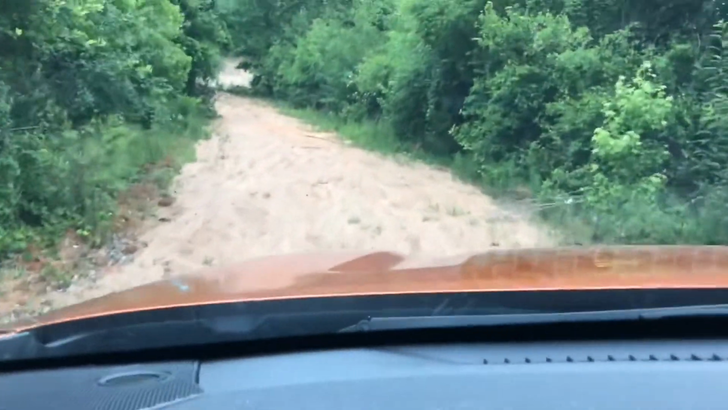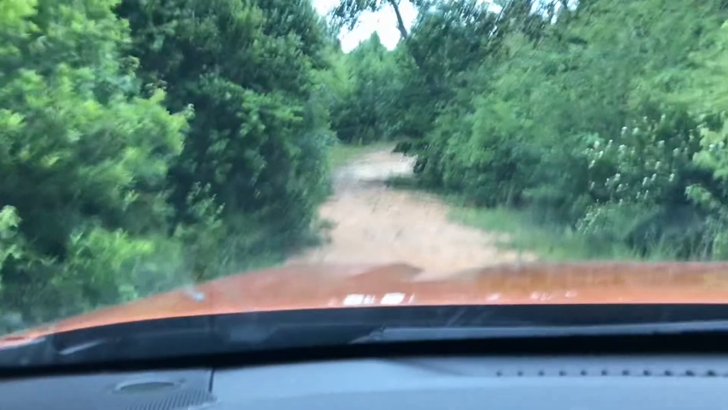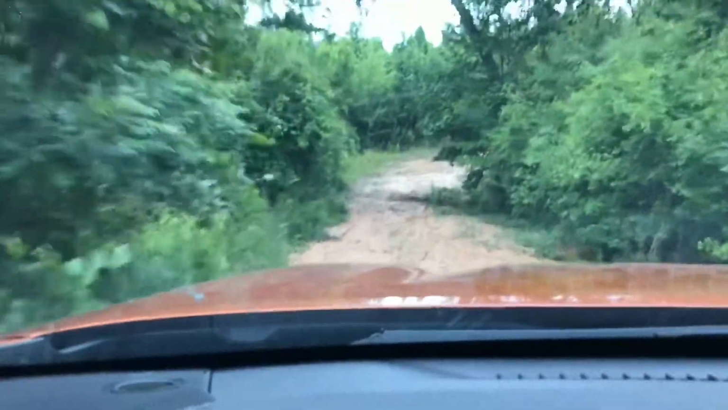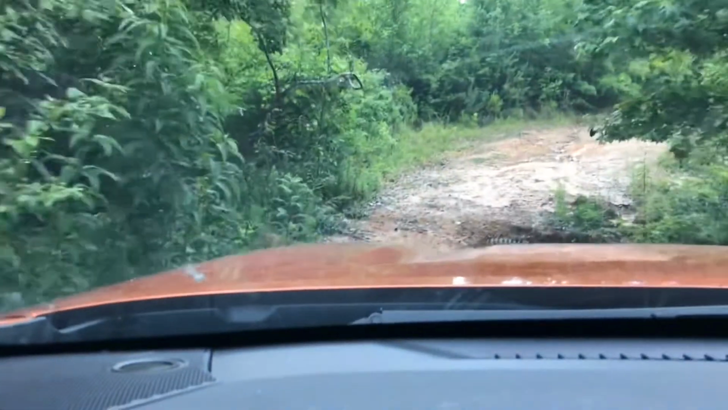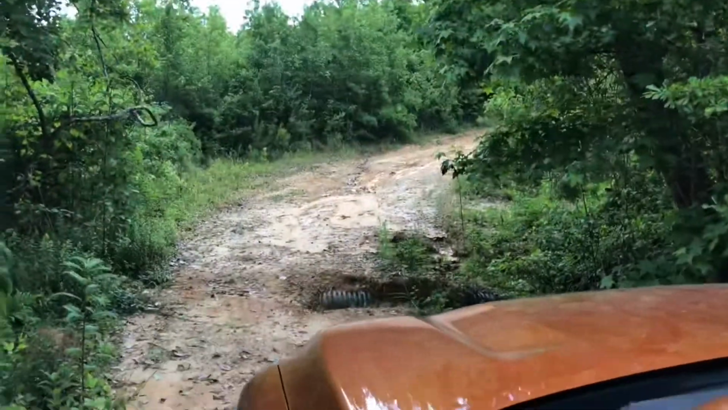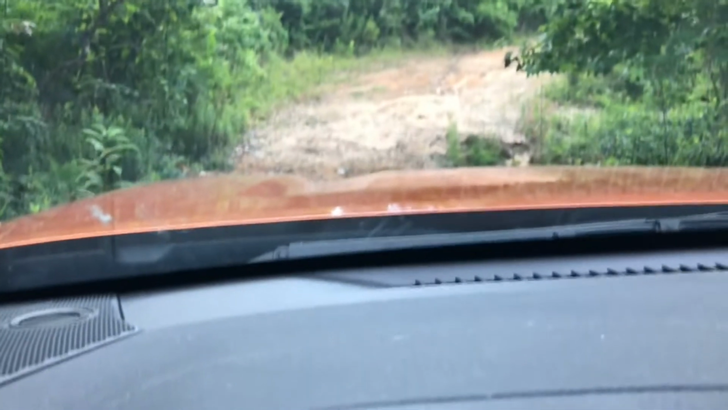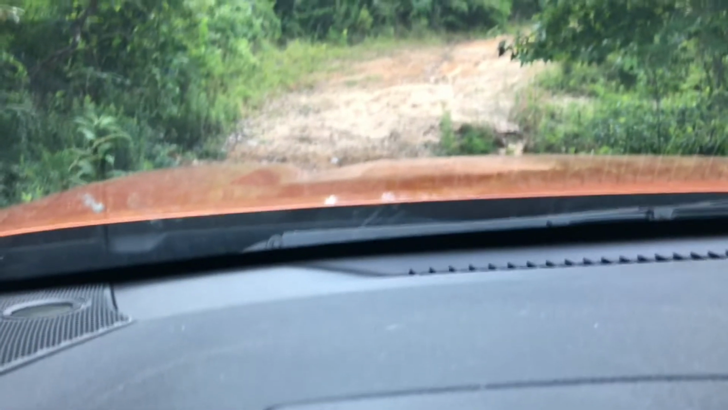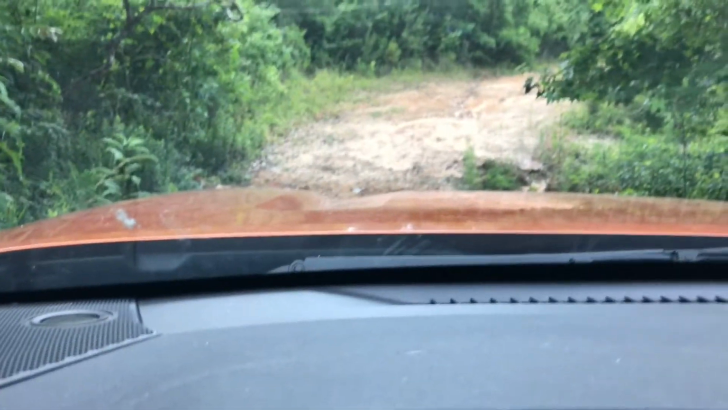Man, it came a rain down in here yesterday. I'm telling you what. Okay, this is the little creek. I'm sure it's washed out pretty good. I bet we got an inch and a half of rain yesterday afternoon in just a span of a few minutes. Alright, let's go see what we got.